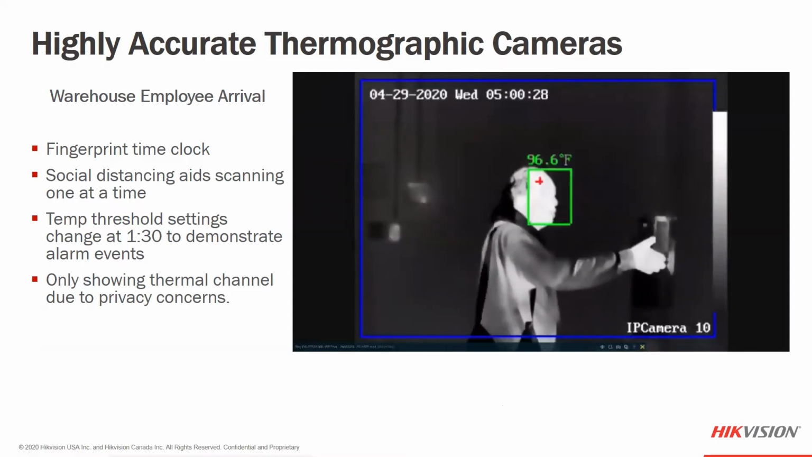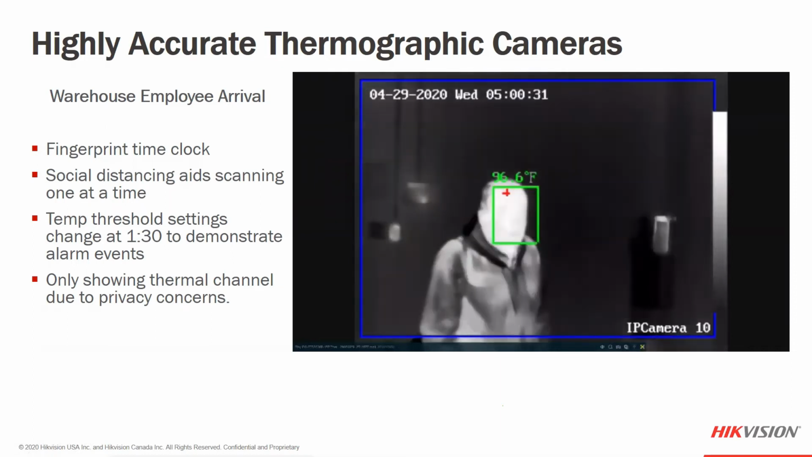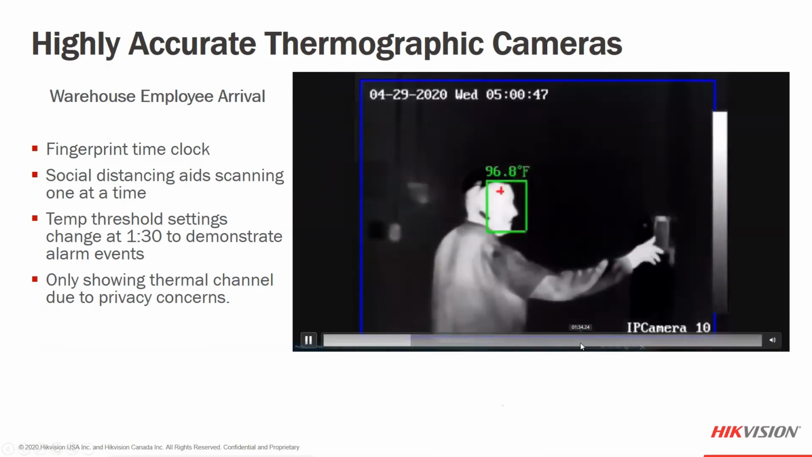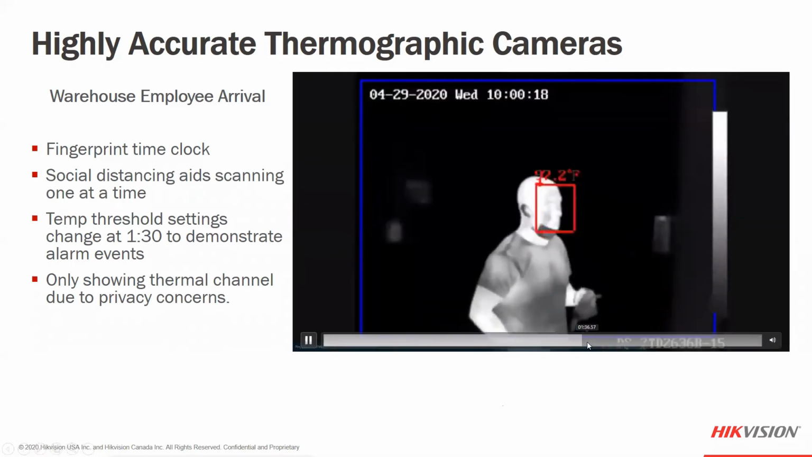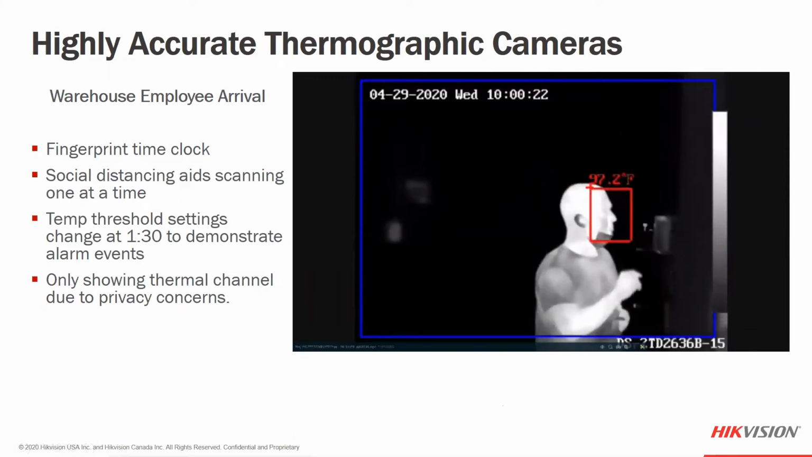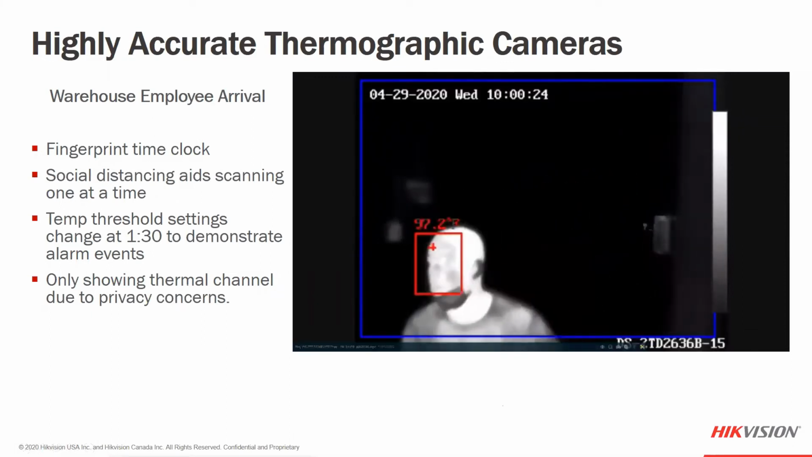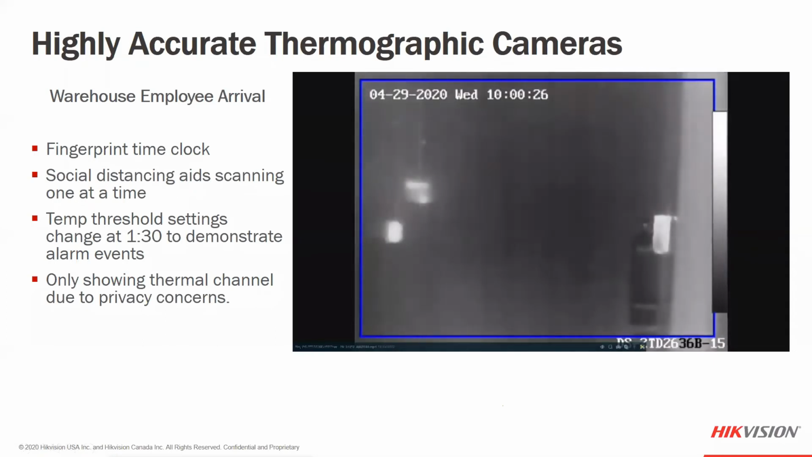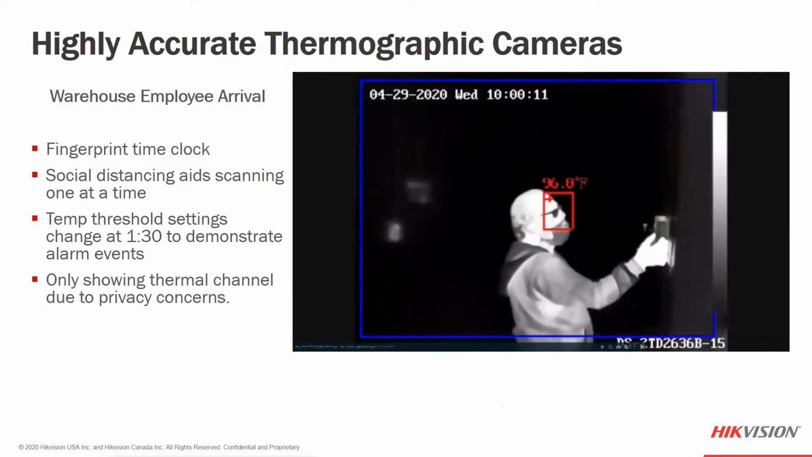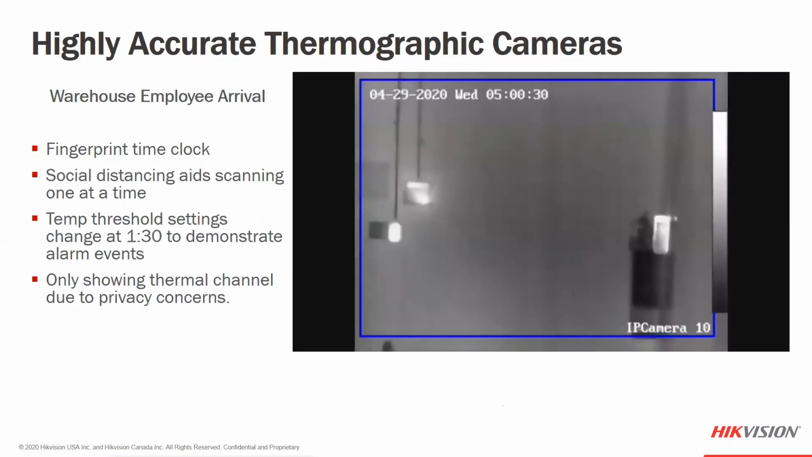They will be able to clock in. We can get notification. I will change the actual threshold value as they start to come in so that we can start seeing the red faces. So now that it is in an alarm state, we would get some sort of notification. And I want to show you what those notifications look like.